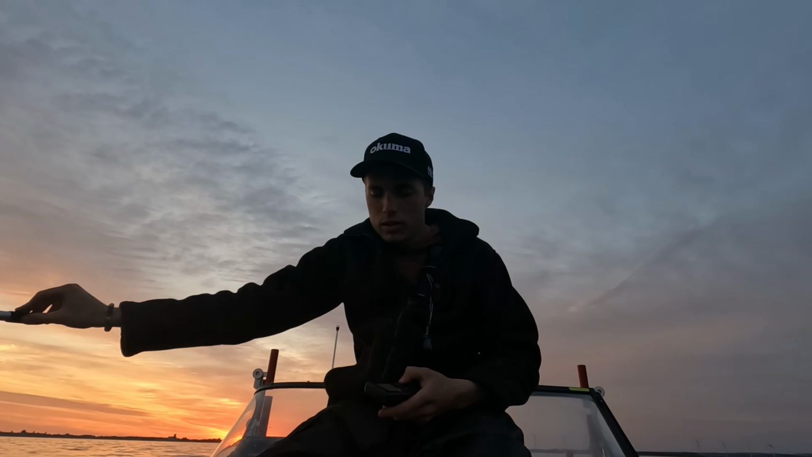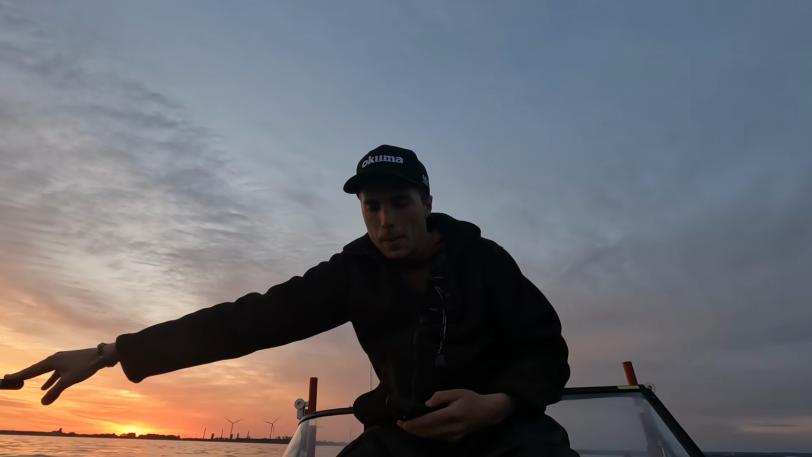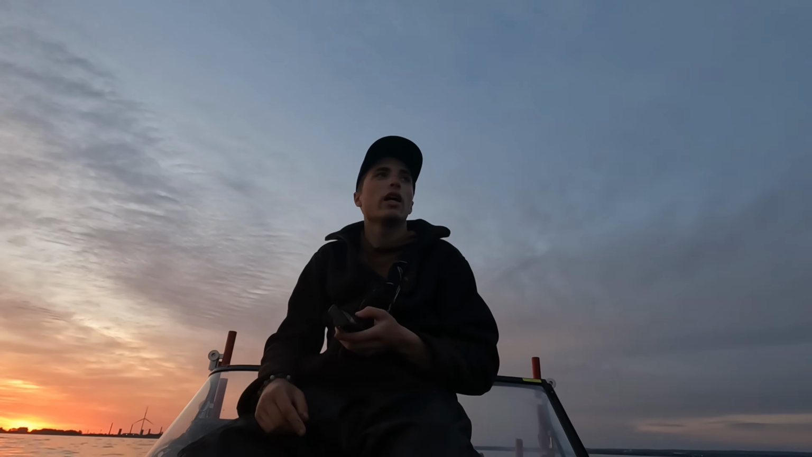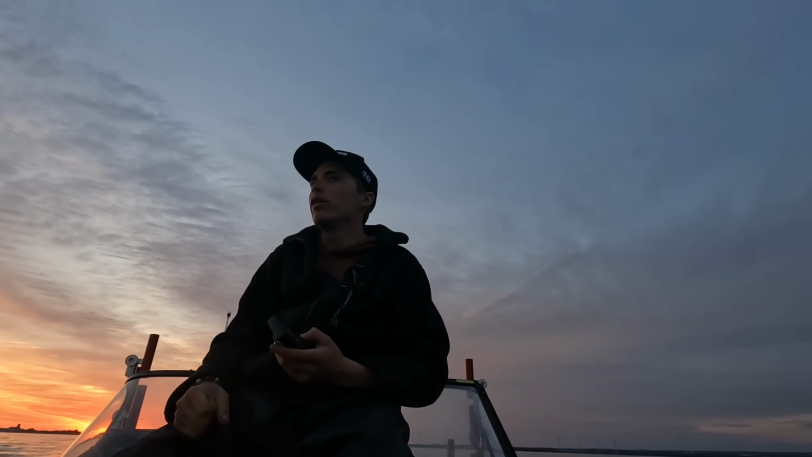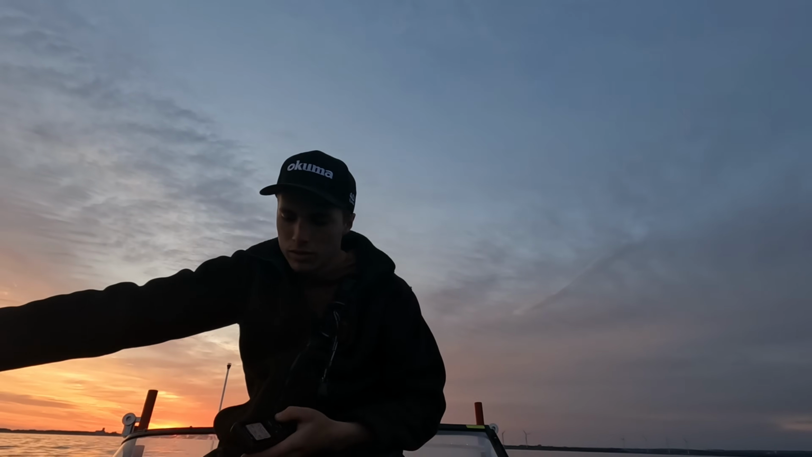Oh, there's a nice mark. Let's go get over next to this one. I almost need like a stinger hook. I've had a couple of them short bite it, or you get them in a couple cranks and they just come off.